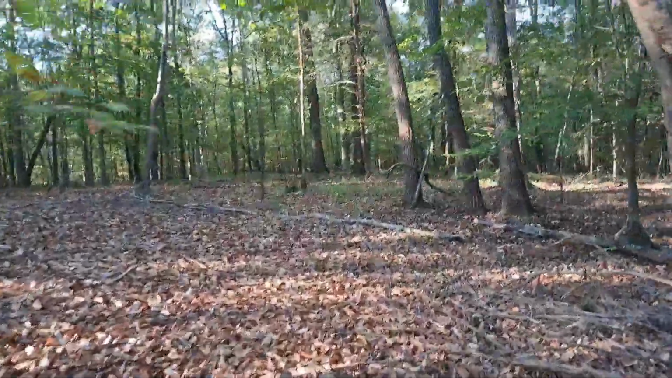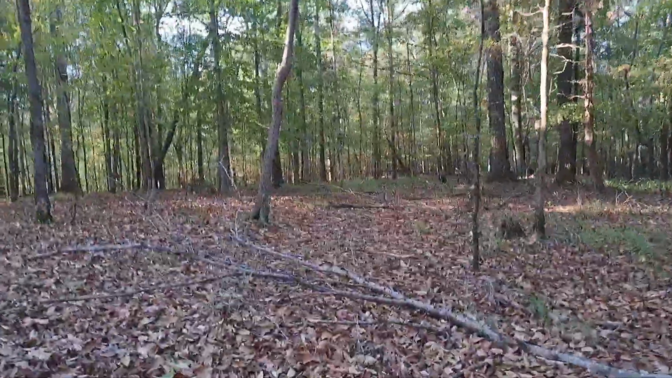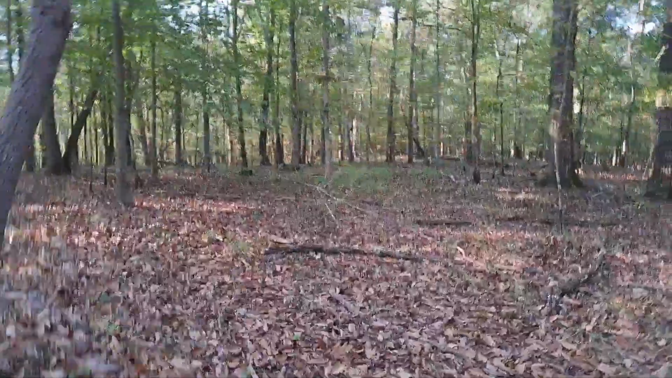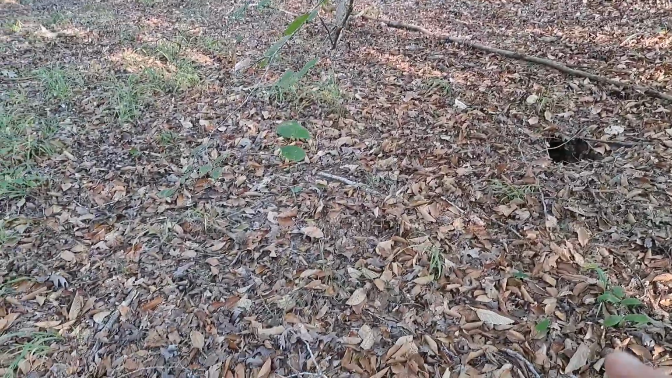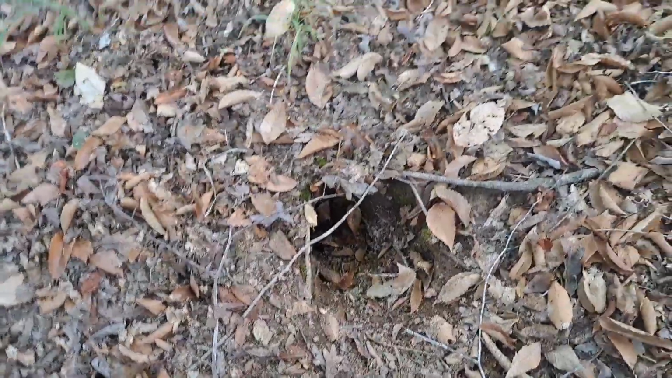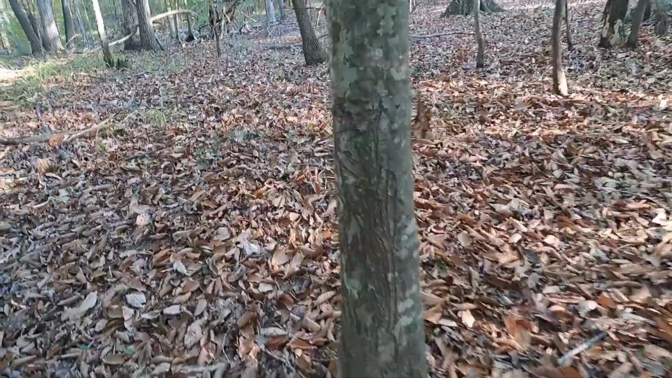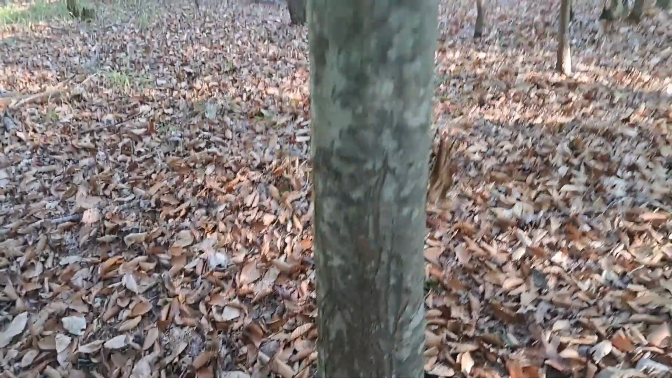We're getting close to the spot that I was going to put this camera, about 20 more yards. These limbs right here, this is where they usually paw the ground. There's been an armadillo take up residence here sometime this spring and summer. Right here, this beech, you can see these marks on it. That's where they've rubbed their antlers in the past.